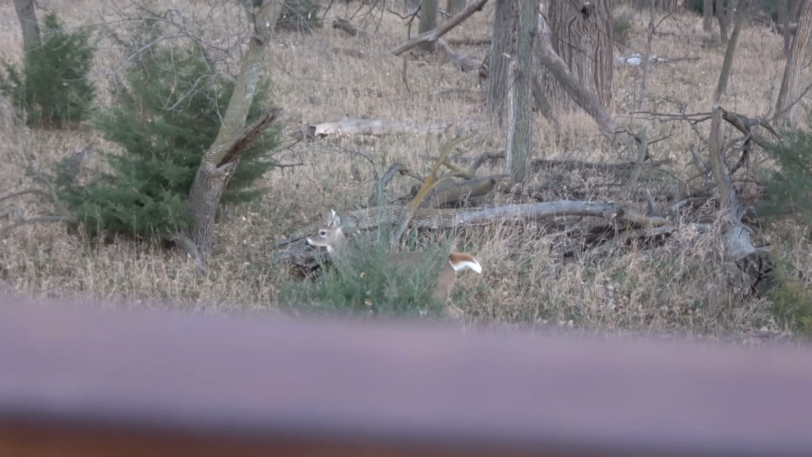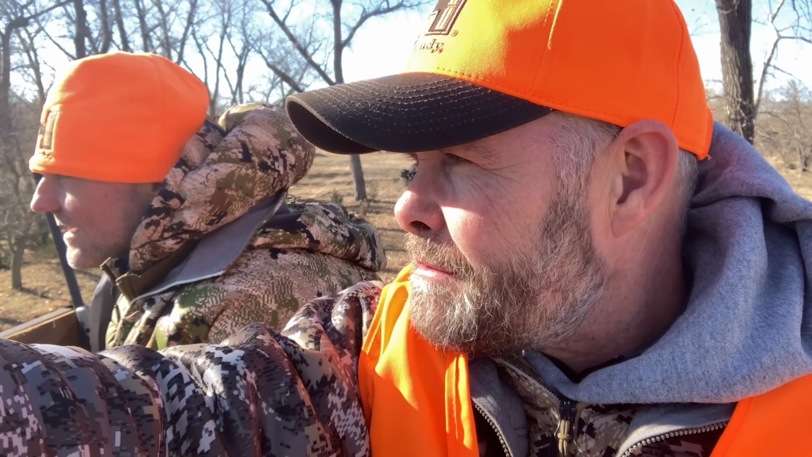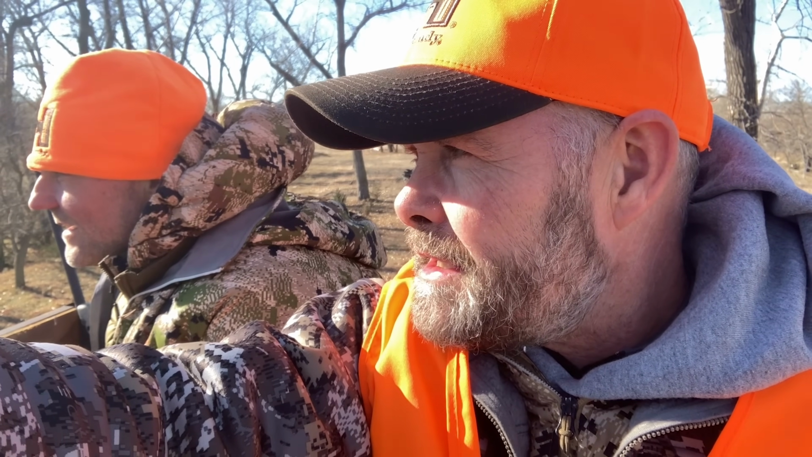We have recovered my whitetail, and I'm now in the stand together with Jens, trying to find a whitetail for him. And yesterday he saw some whitetails here. But what have you seen, Jens, during the last couple of days, and what have you filmed from this stand and other stands? Can you tell me that?